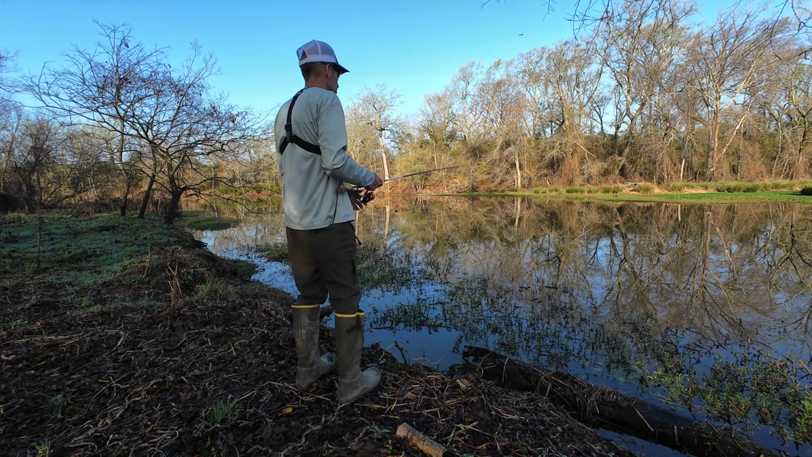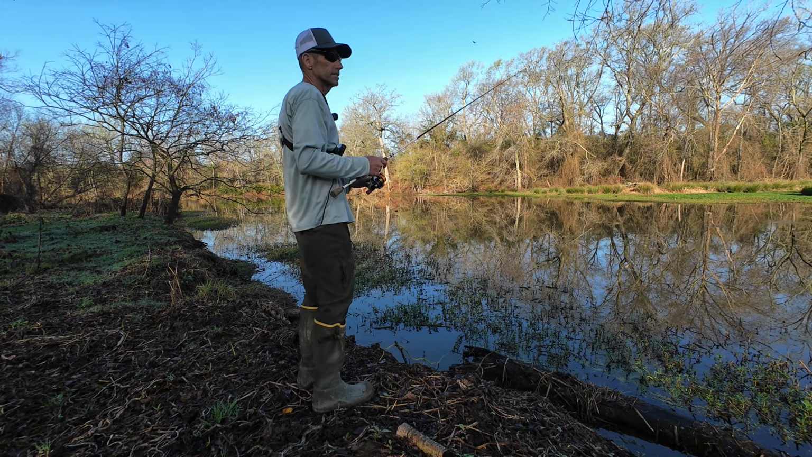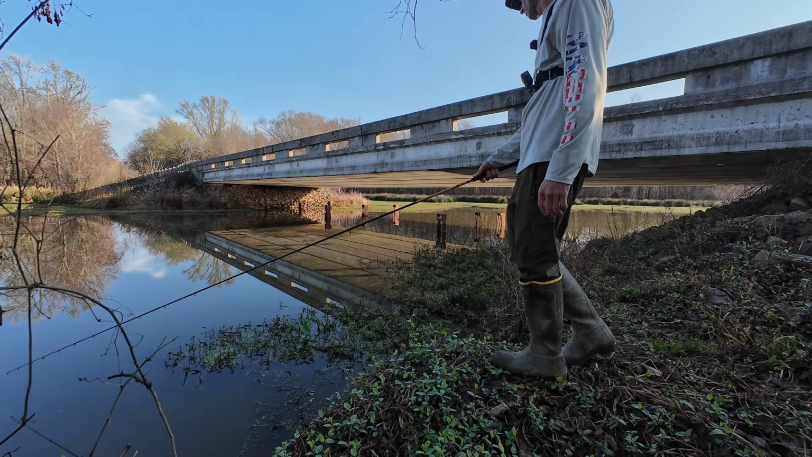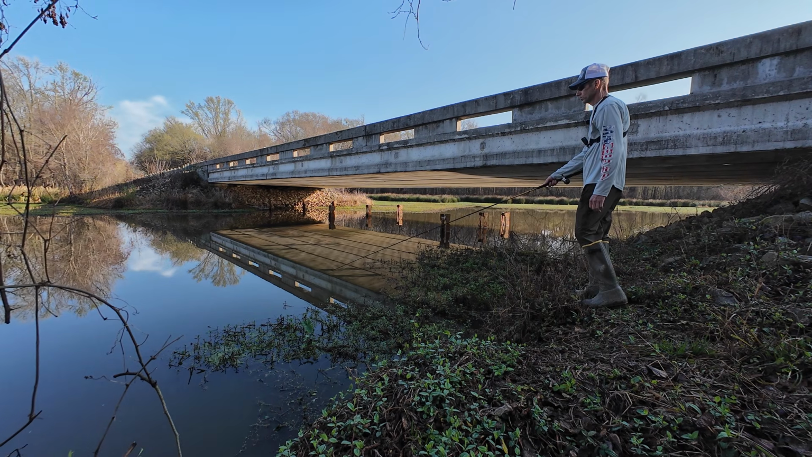There's bound to be a spot in here where there's several fish. We just got to find it. I'm trying this bridge before we get too far away from it. It's snaky under there. Slow, slow, slow.